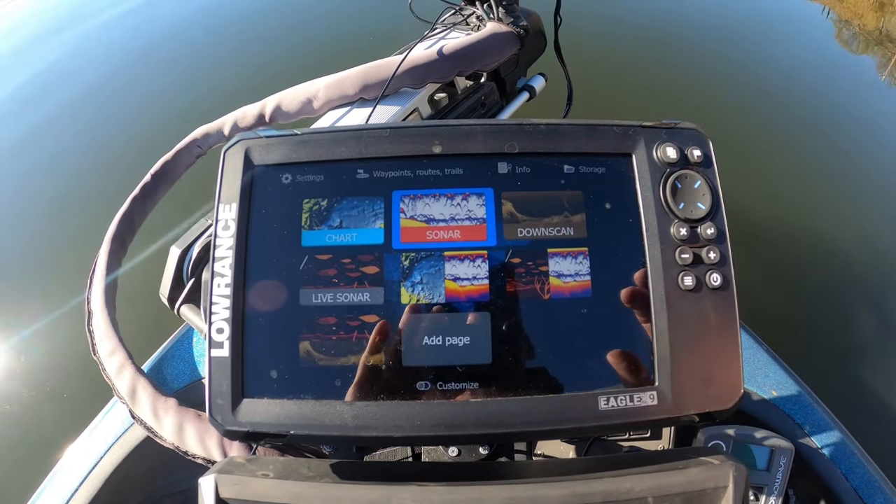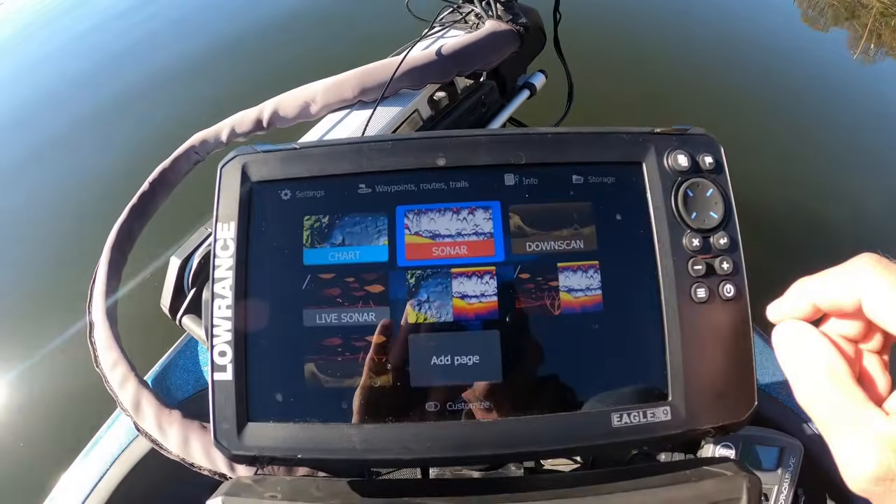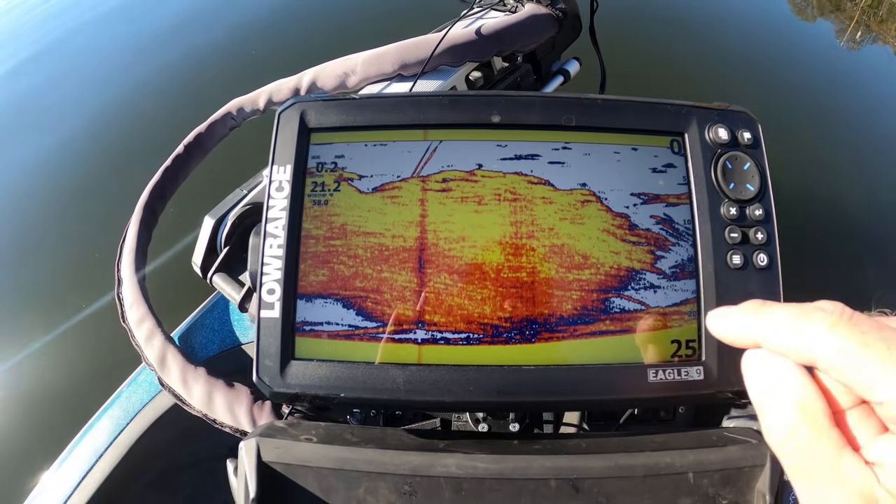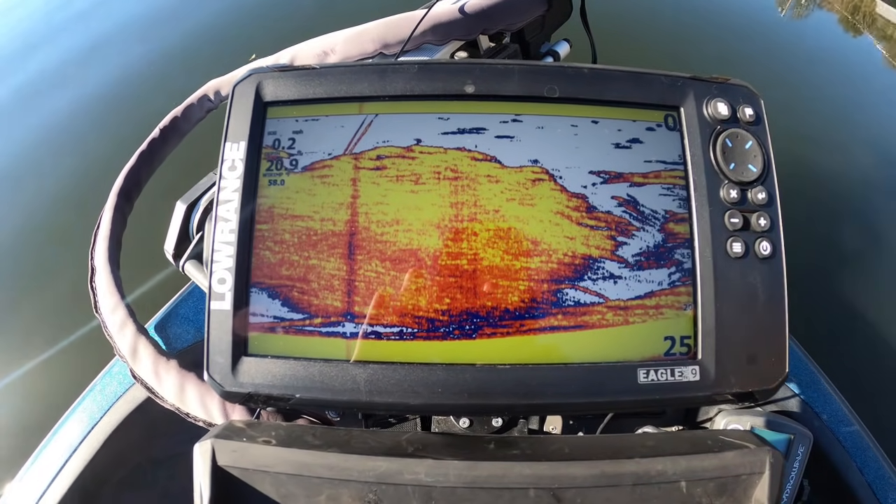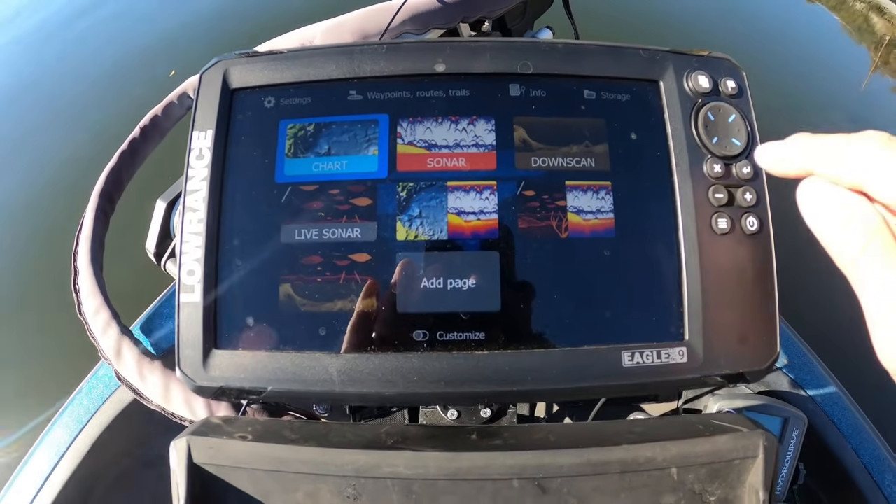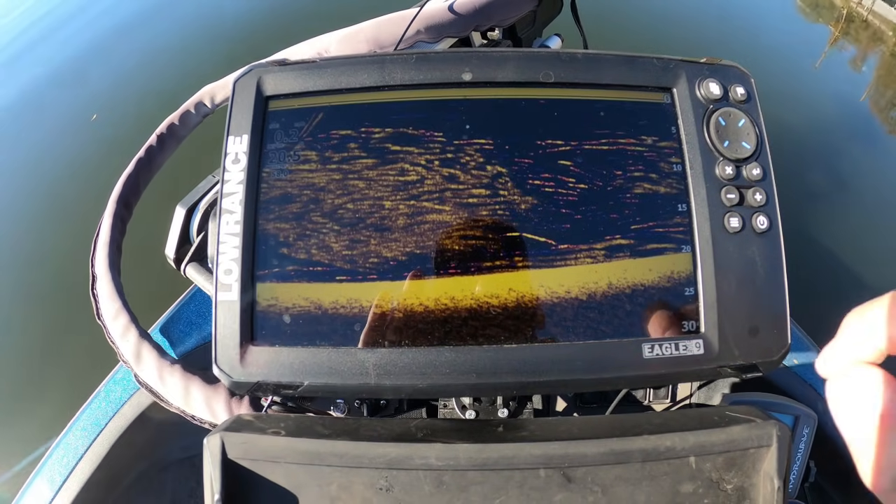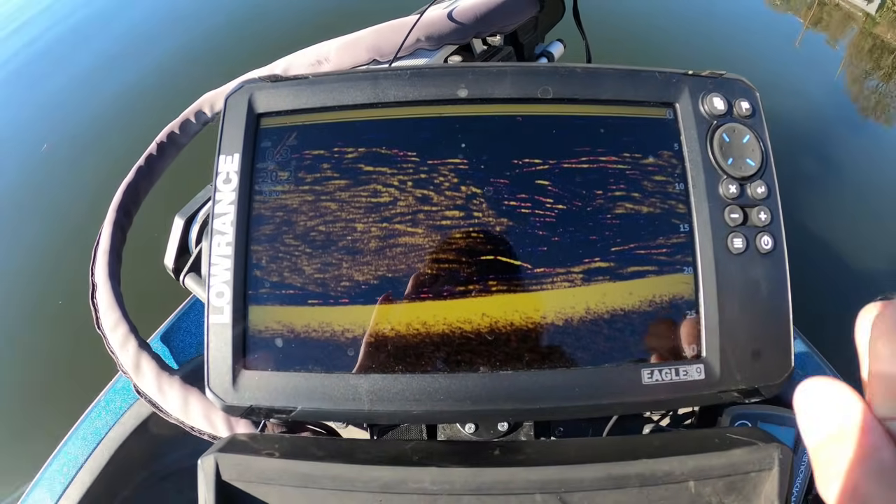Now, this replaced my Garmin's downscan that was sitting right over here because of this feature. And I think this is great that it has this. Yes, that is a giant bait ball that I'm on top of. So that just looks like your traditional downscan 2D sonar. I like that I still have that option with this. We'll hit pages. Downscan here gives you a little bit more of a realistic look. If there were rocks and stuff down here, you would see that.